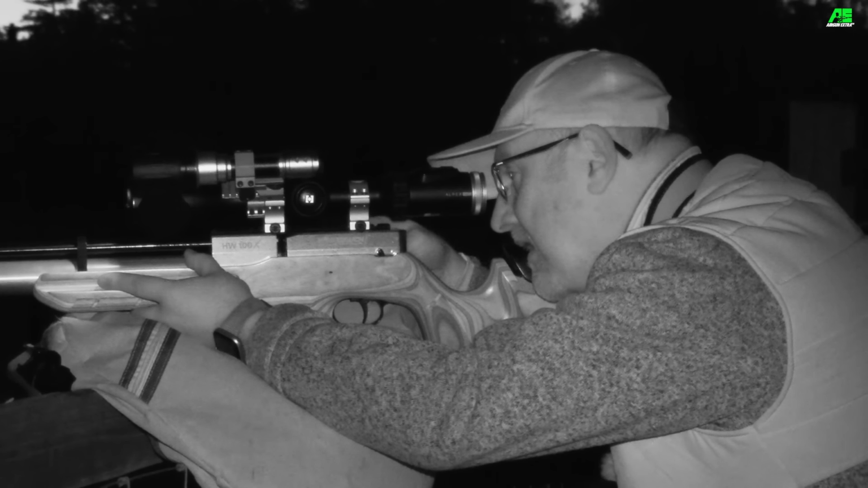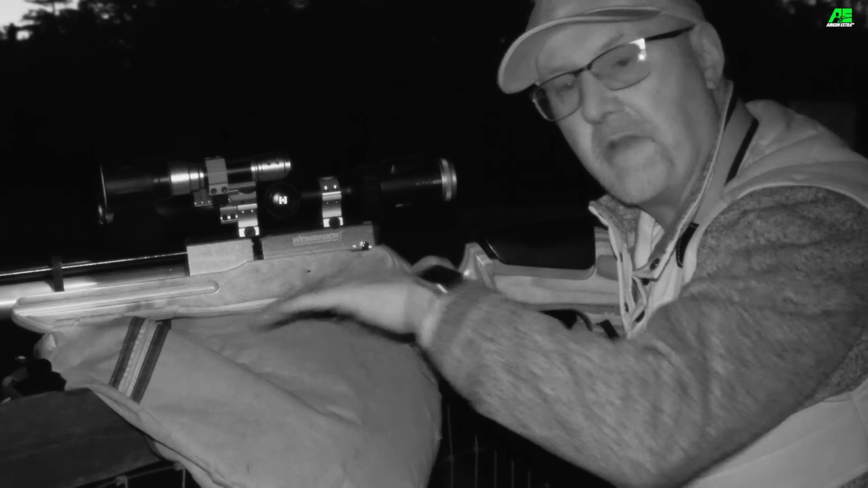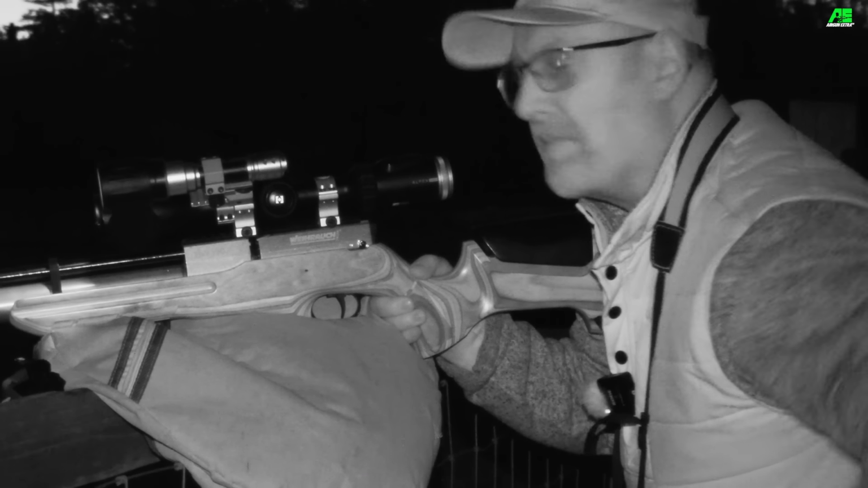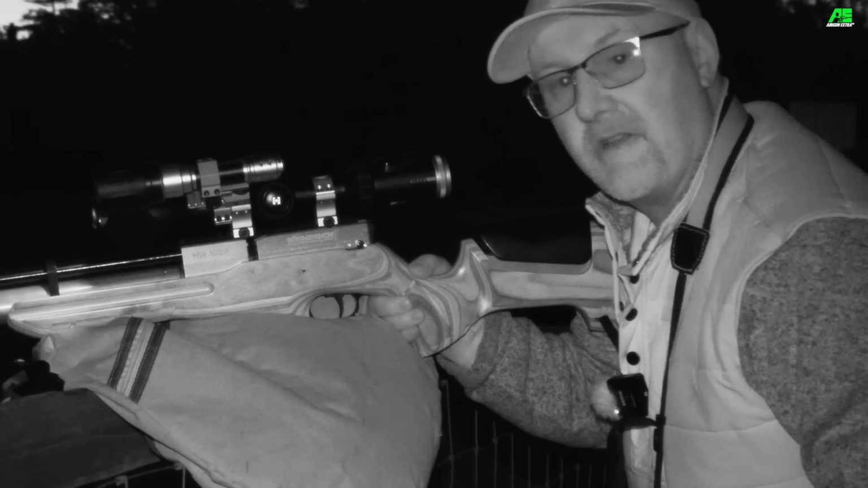Well, I managed to spot that one. He looked like he was over a little bit of a brow of a little hill, a little bump in the field. But I managed to get the laser rangefinder on him and yeah, dropped him nice and clean again.